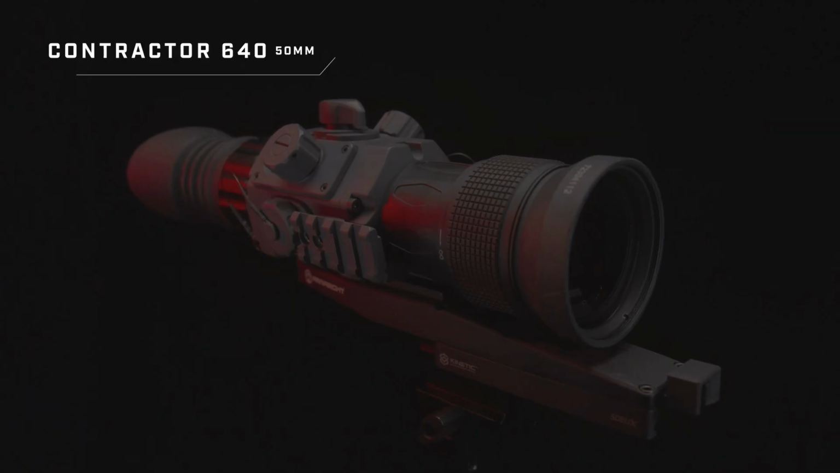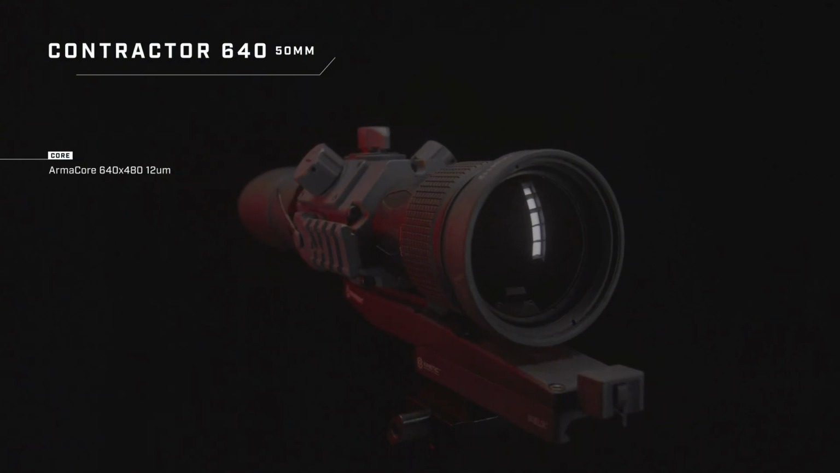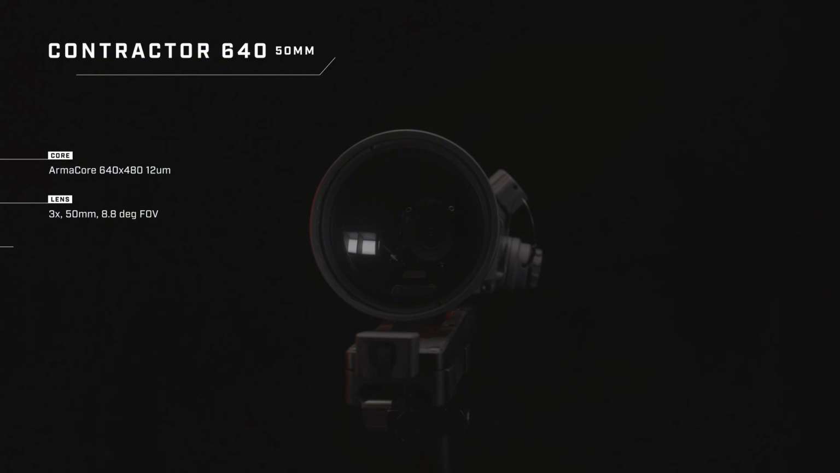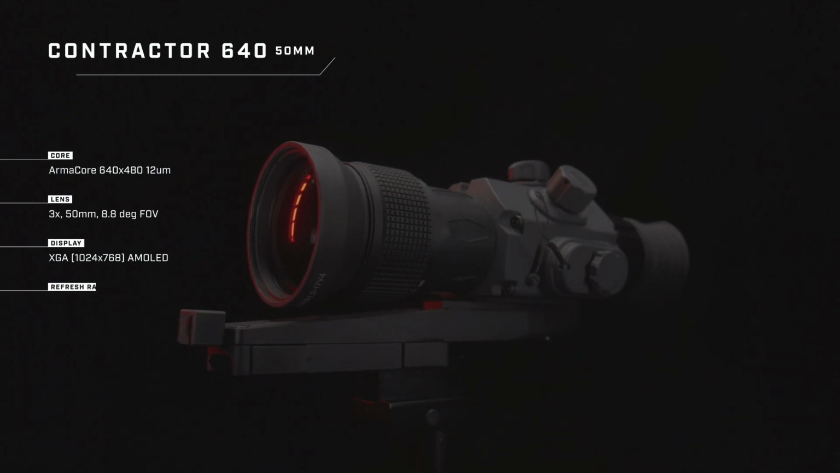But the Contractor and the rest of our thermal product line is a new offering that we introduced last year, and we keep building on it and improving on it. We are earmarked to have another firmware release in the next several weeks to improve the image quality even more on the Contractor series of scopes. You've had a chance to play with it, and I know you've enjoyed the scope, and you've done some shooting with it.